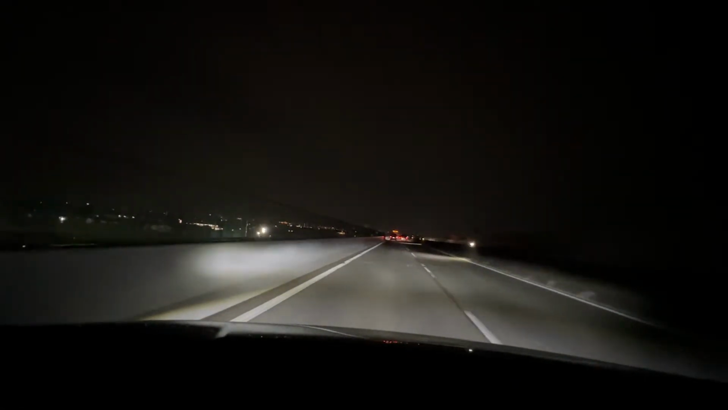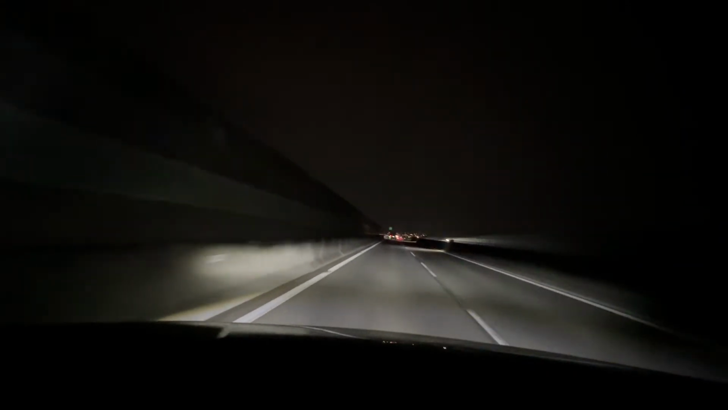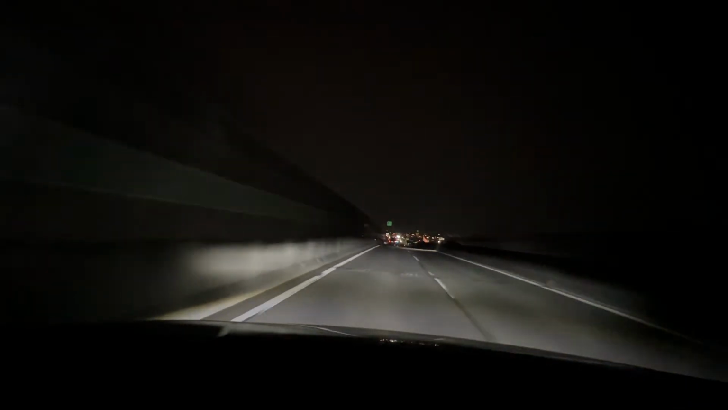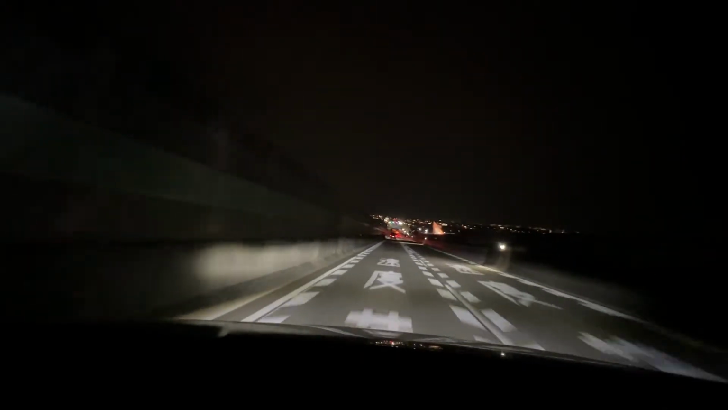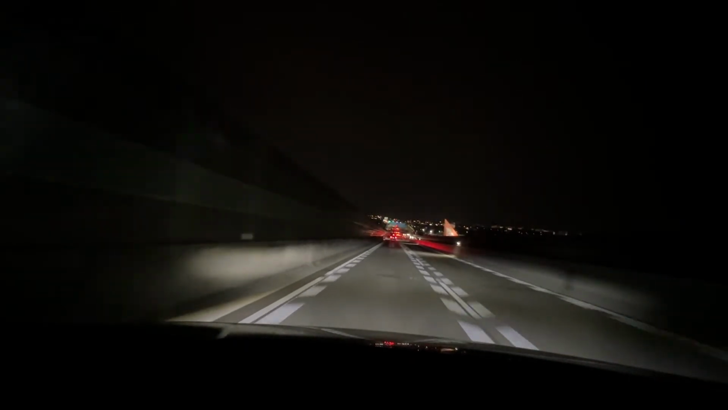Up here we're going to come to one of those ETC gates. I wish I could do more drive streams like this and like what's it like at nighttime or driving around, but unfortunately that costs the monies. Not just for the petrol, but to actually get on and off the road costs quite a bit.